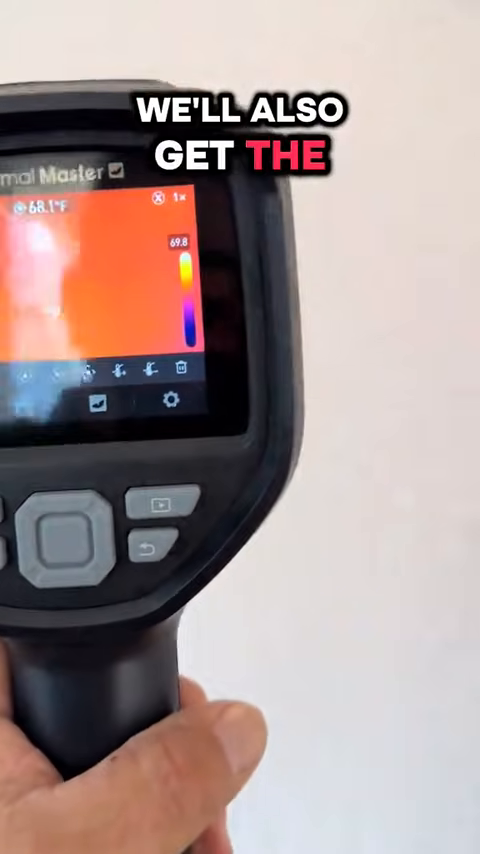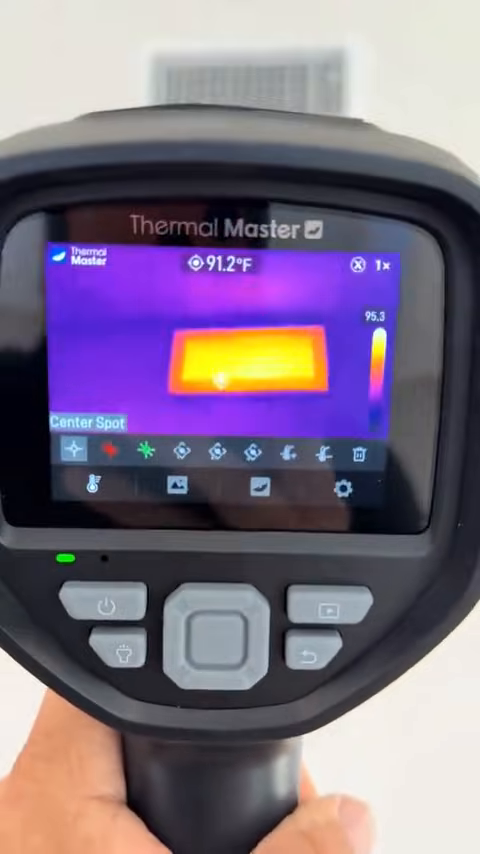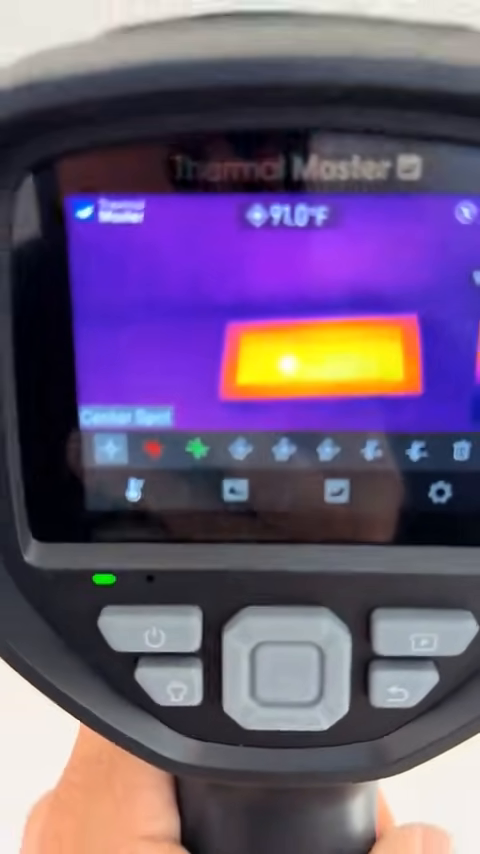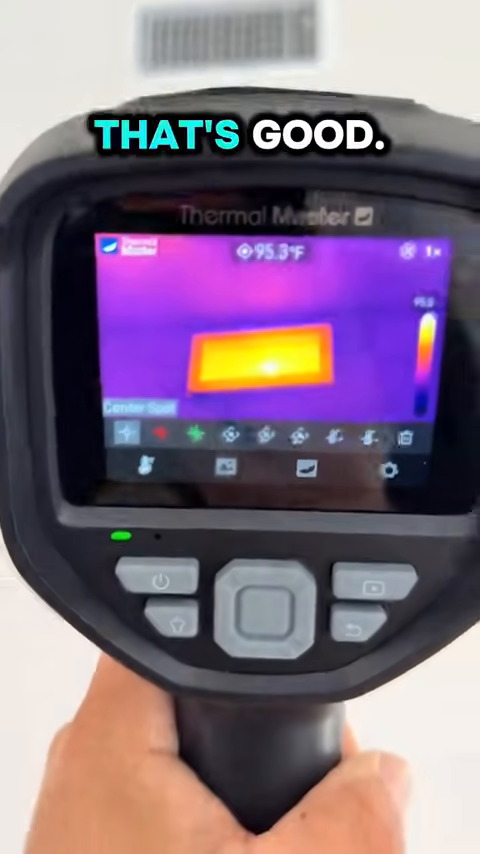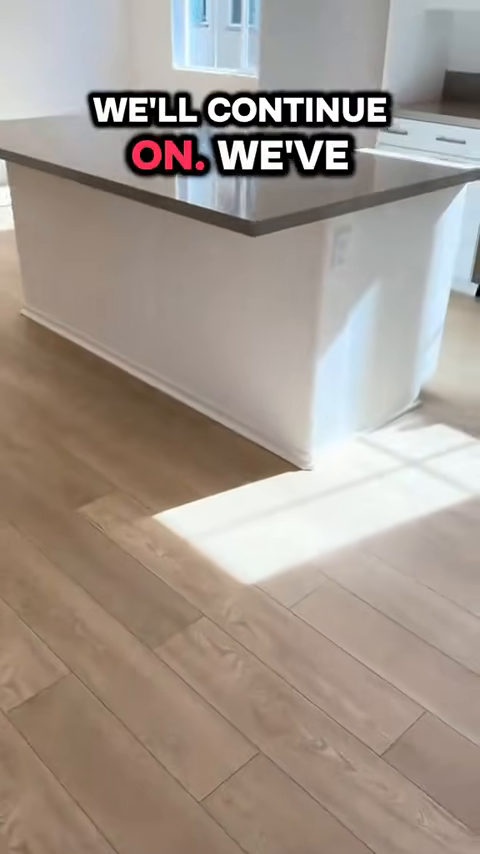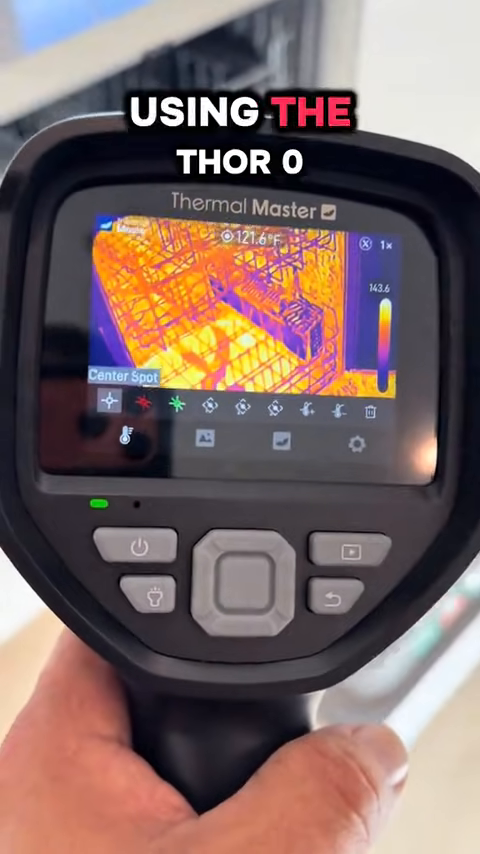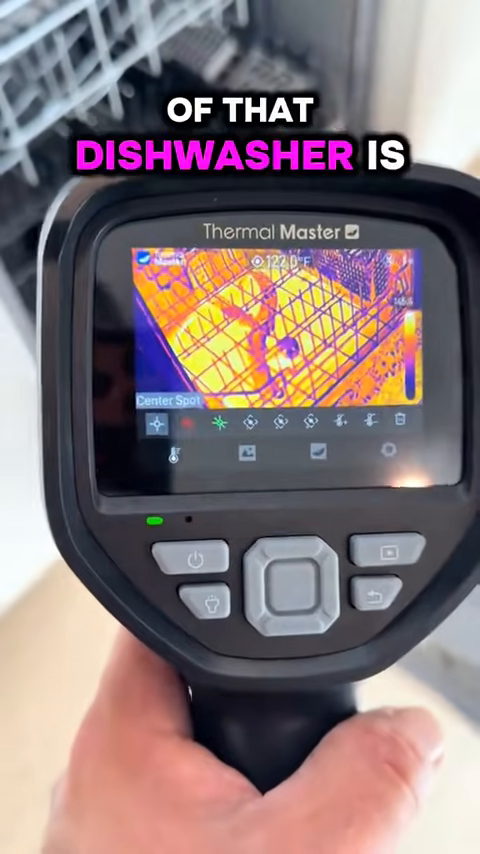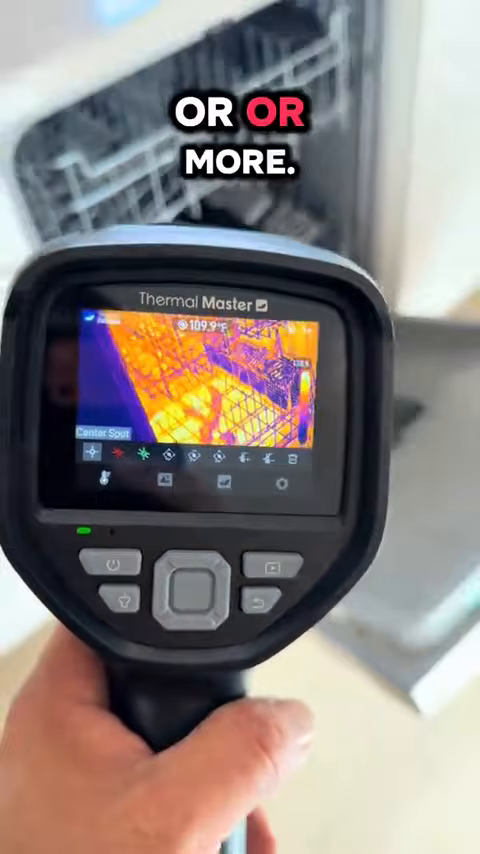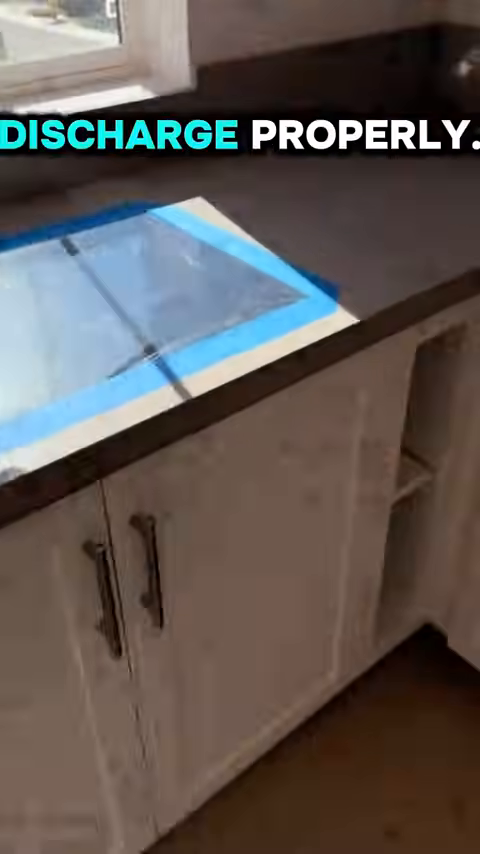We'll also get the temperatures from the heating and air conditioning. 93 degrees and rising, so that's good. We'll continue on. We've run this dishwasher through a full cycle. We're going to use thermal imaging again using the Thor 002 by Thermal Master, and we can clearly see the inside temperature of that dishwasher is 122 degrees or more. And that dishwasher is functioning normally. We'll also check the door seals to make sure that there are no leaks and that the unit did discharge properly.